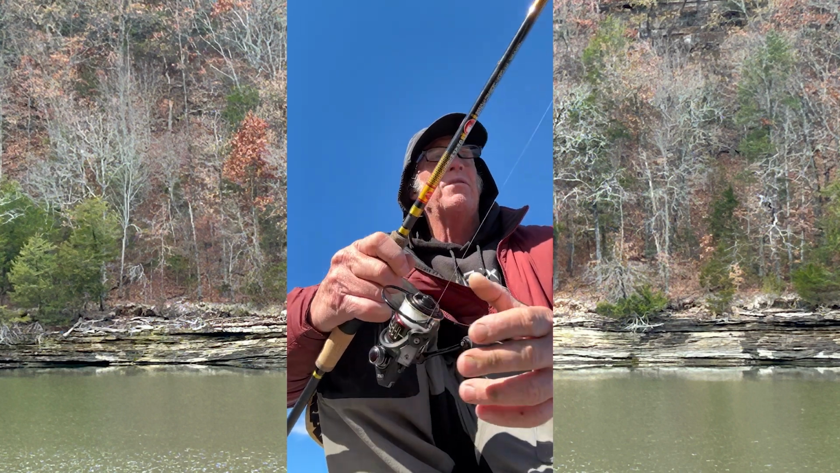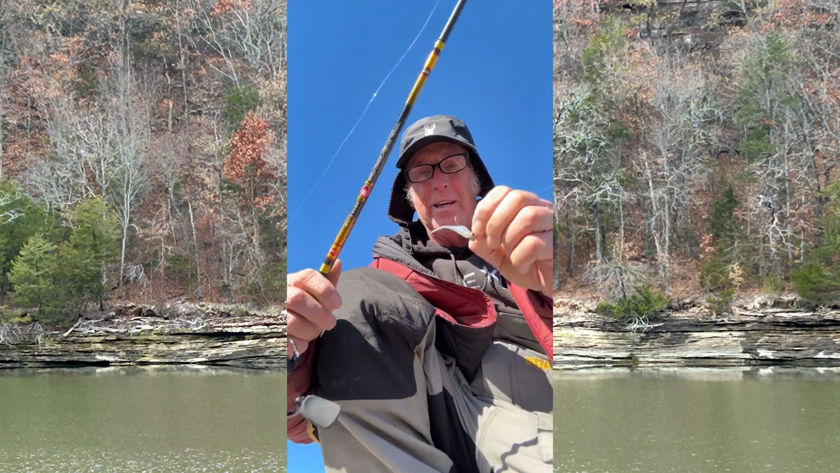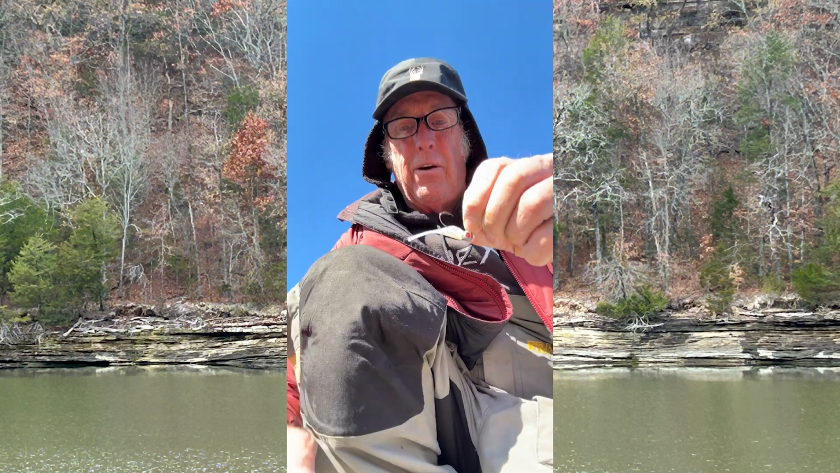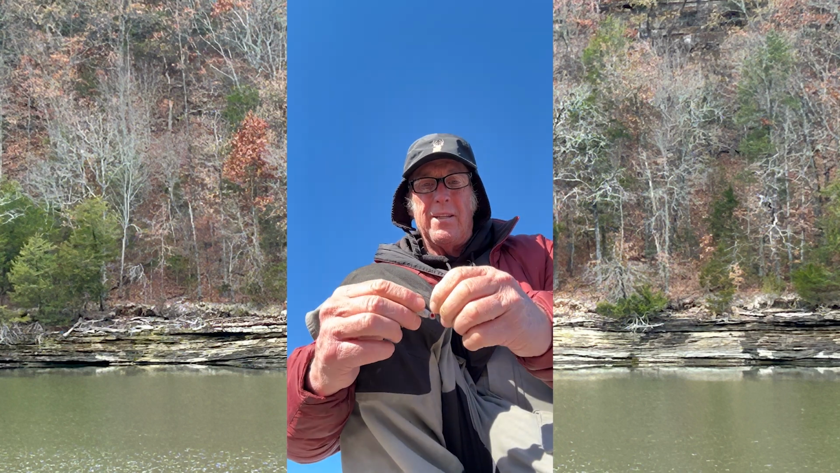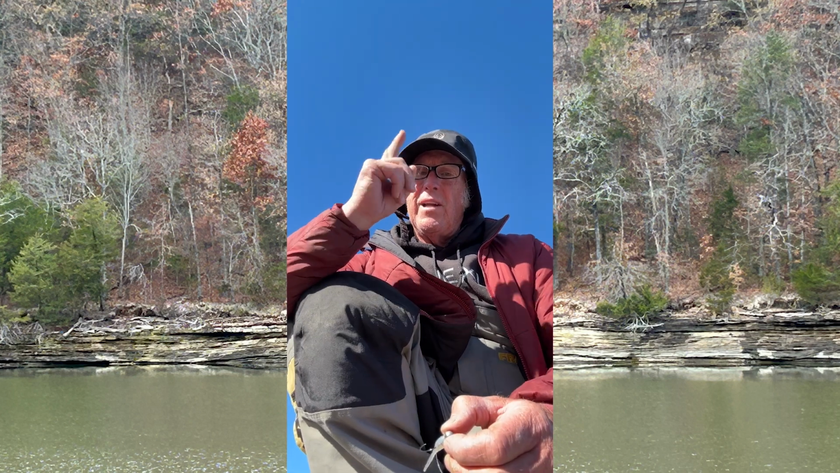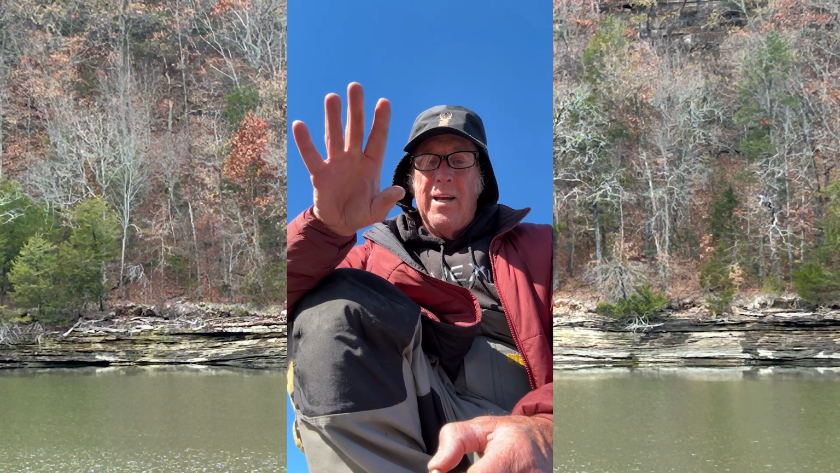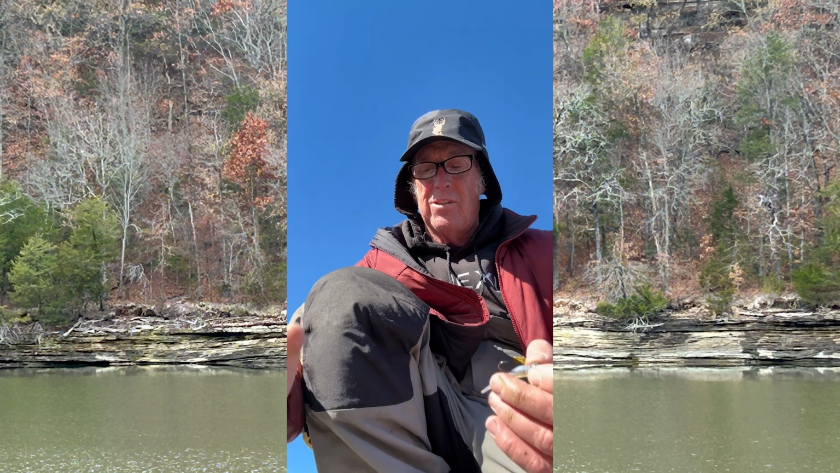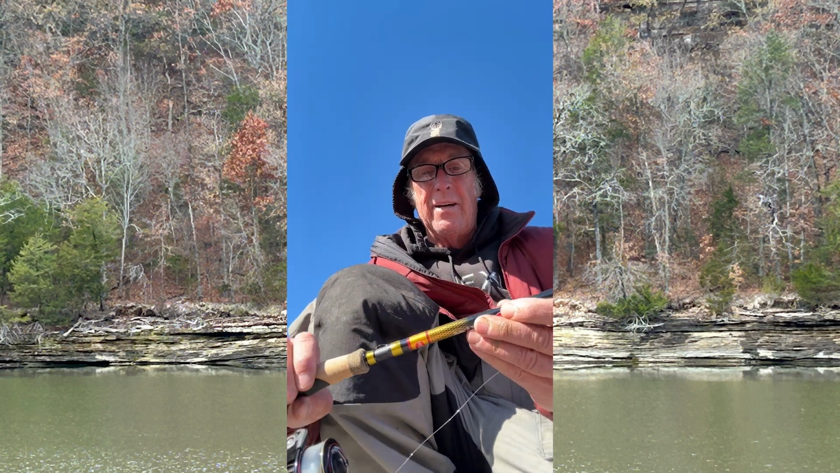There's a real light lure right here, a 2-inch pointer shad, I think, is what's on there. Having that tip also makes you more accurate when you're throwing out there. It has diagonally wrapped carbon fiber cloth for added strength, giving it that backbone.